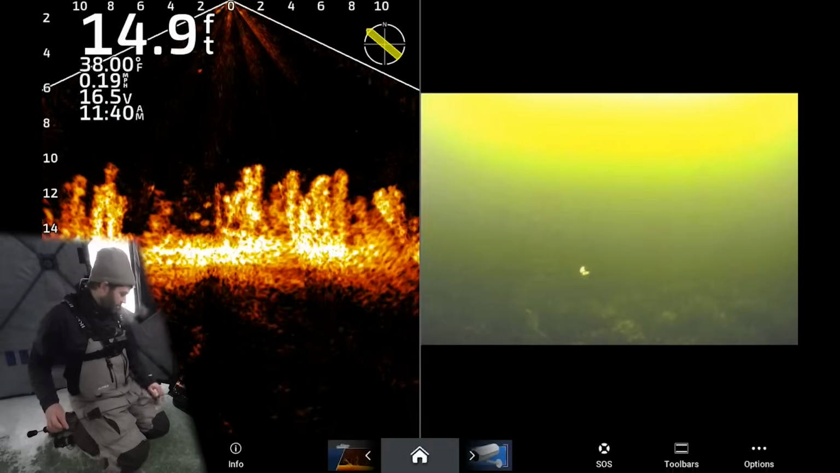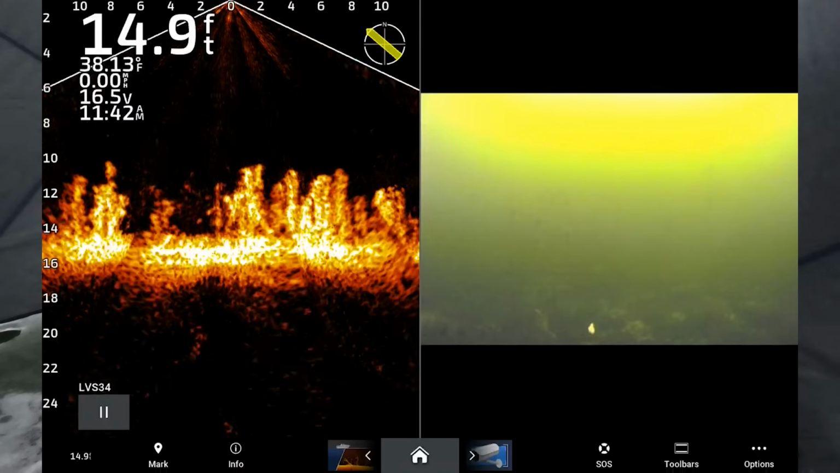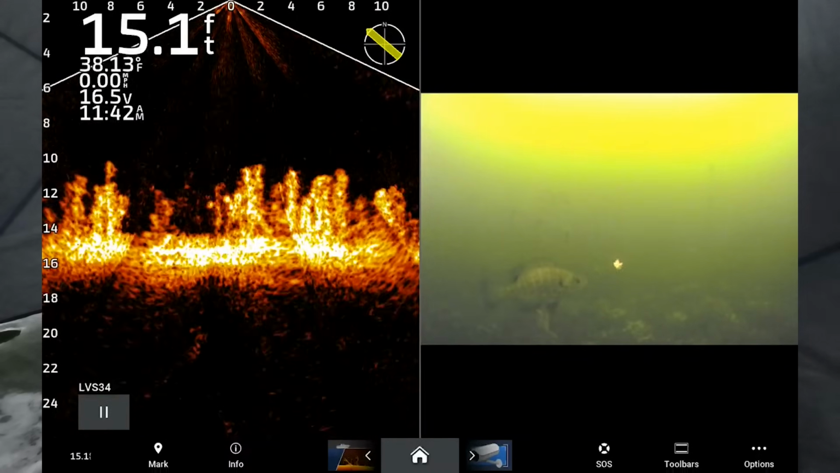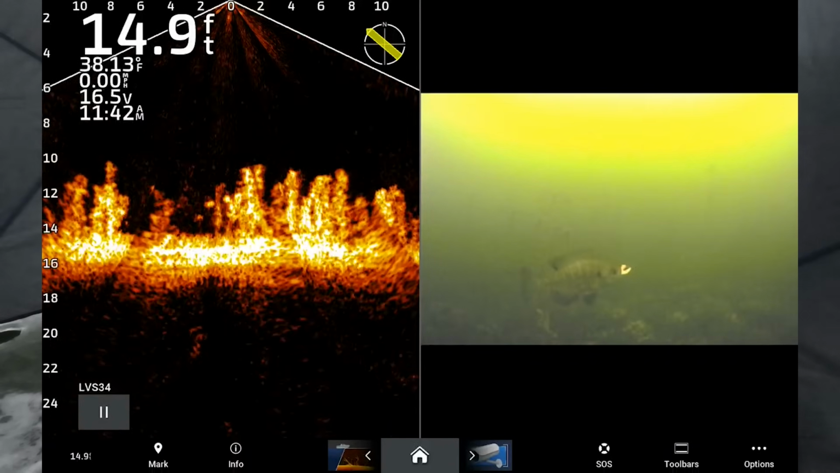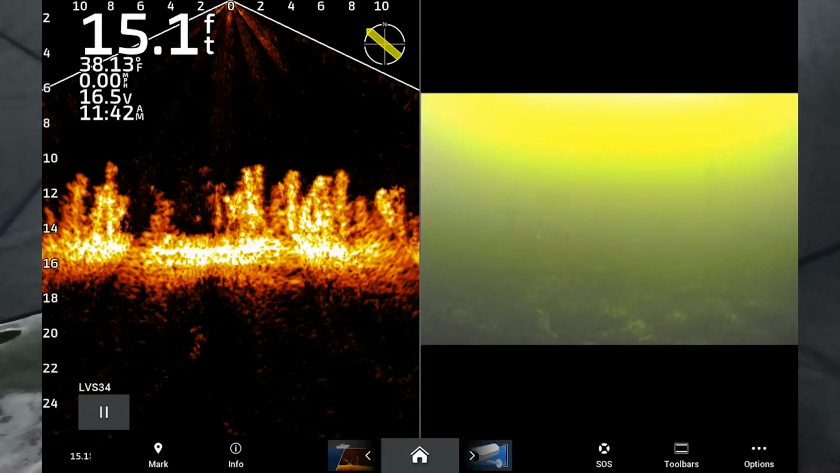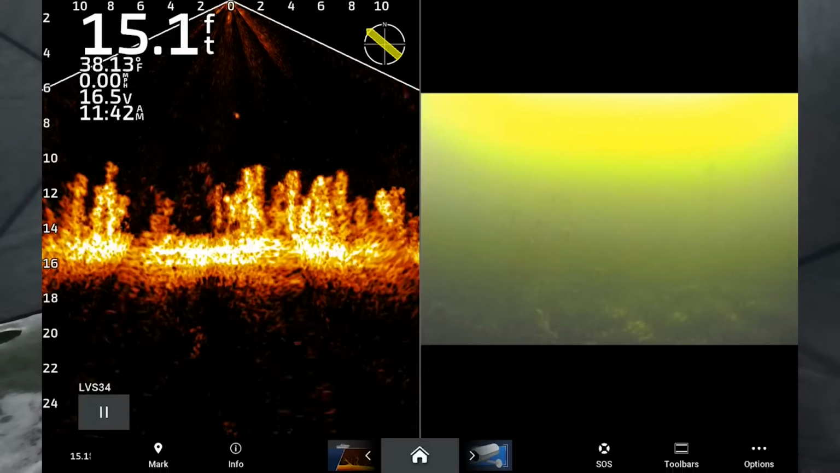So we're gonna sit here and jig for a little bit, and there we go. We got full screen camera. Let's see if we can't catch a couple bluegills or something. There's a little bluegill coming in. Tiny little guy. He can barely fit the jig in his mouth. I got him. And I think he came off. Yeah, he could barely fit that in his mouth.